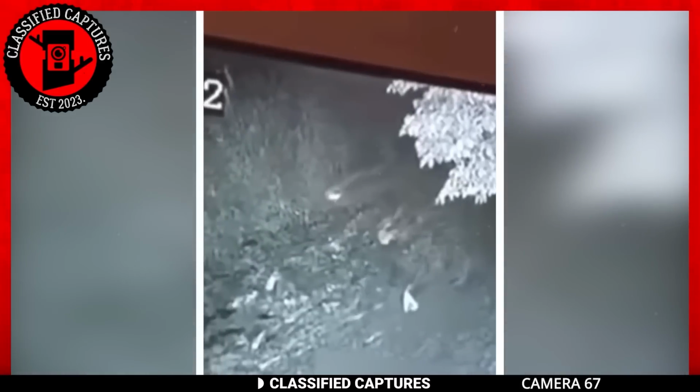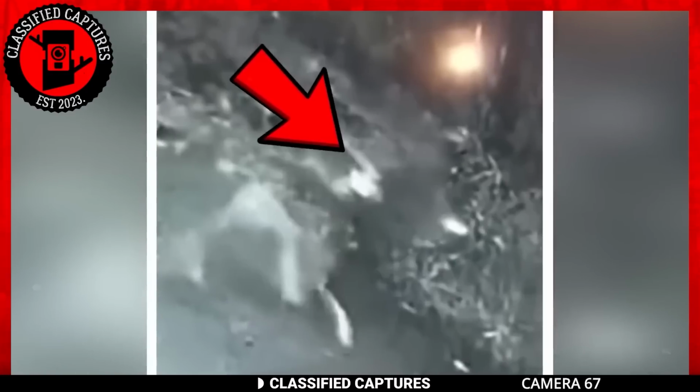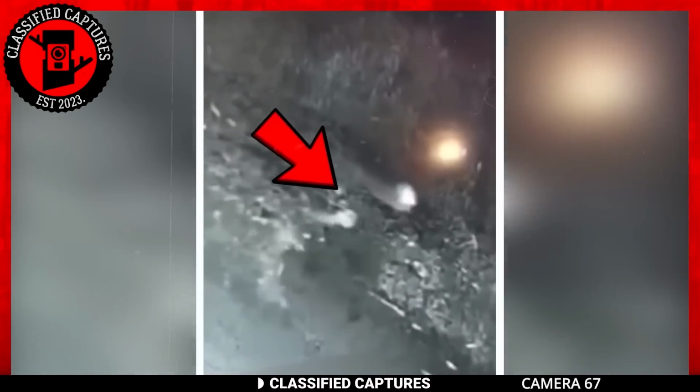I know the owner of the footage won't look at the forest the same after seeing this footage. Who knows what else roams the woods and our streets at night when we go to sleep? Definitely not me.